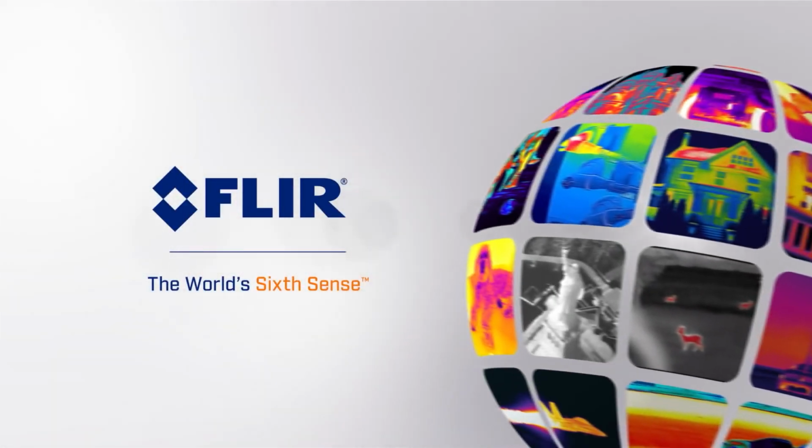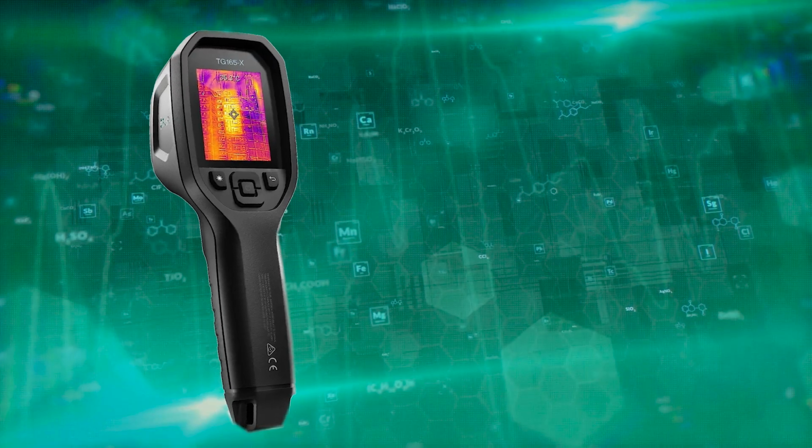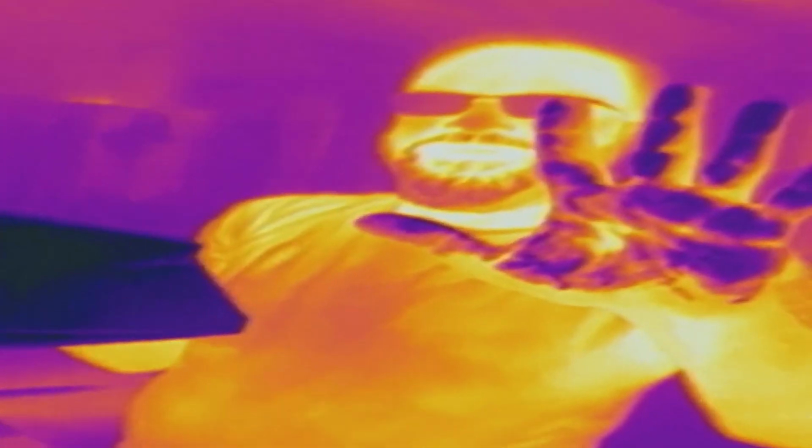FLIR, if you don't know, is kind of the standard for thermal imaging. The closest FLIR is $449, so a little bit more expensive. But that one has a 70 millikelvin temperature differential. This one is 40 millikelvin. That's just sensitivity. That's the difference in temperature that it's able to perceive. Oh, so this is almost twice as sensitive? Twice as sensitive, and what that means is if something is just a little bit warmer or a little bit cooler, this will pick it up and display it to you.